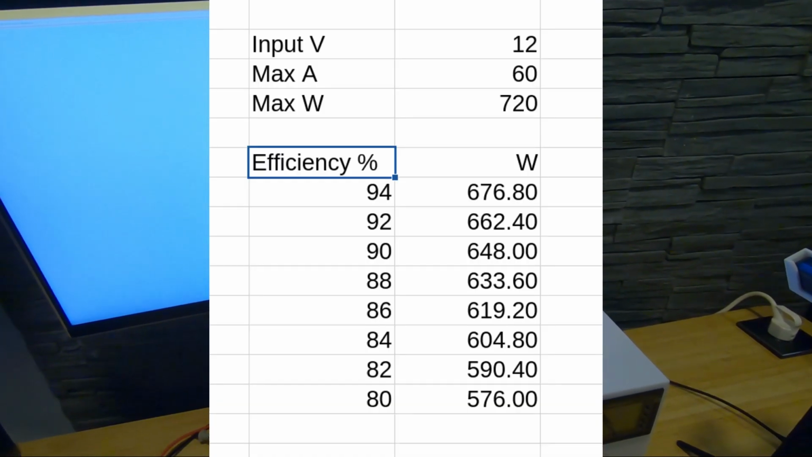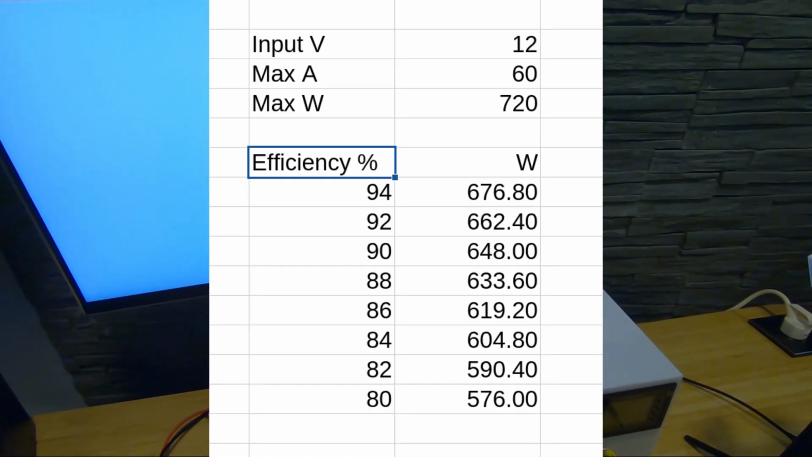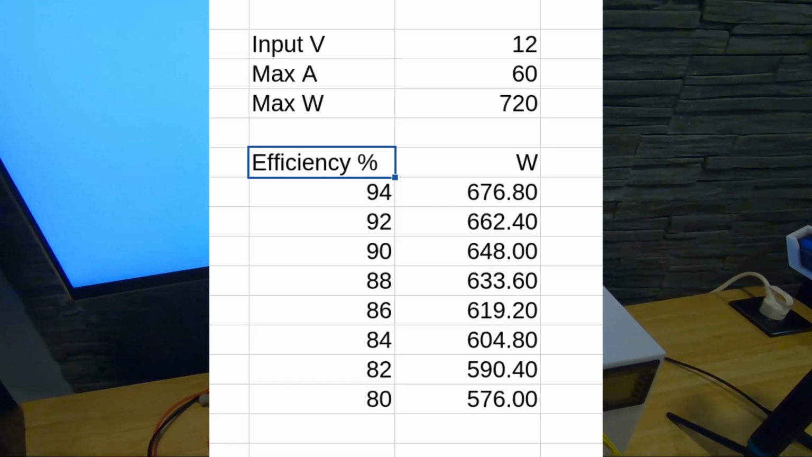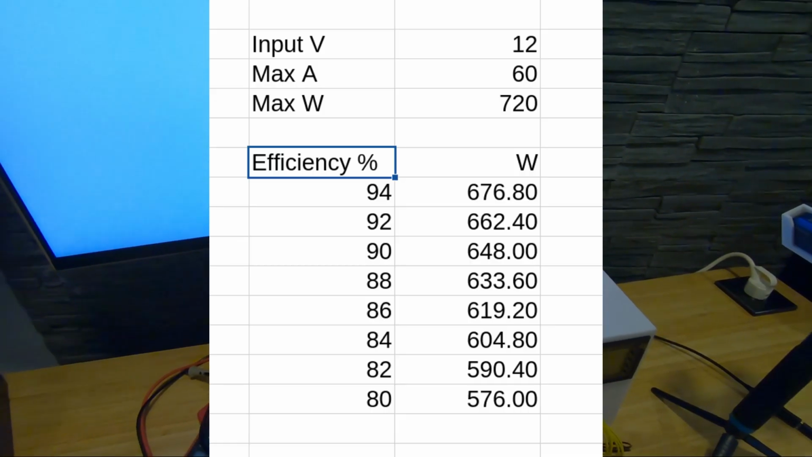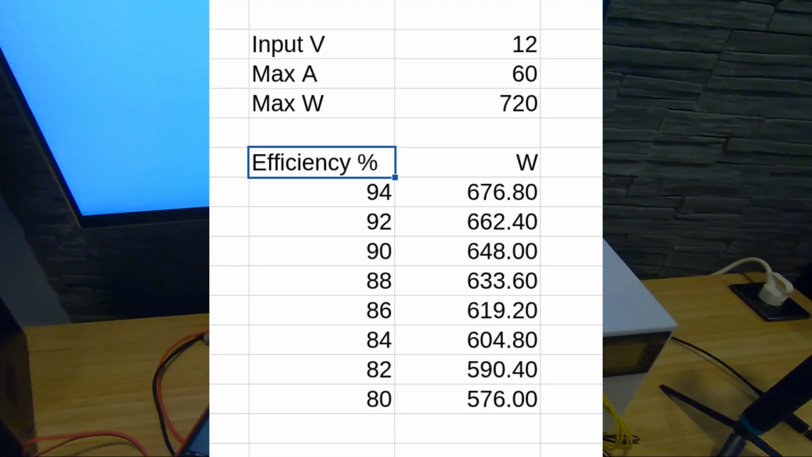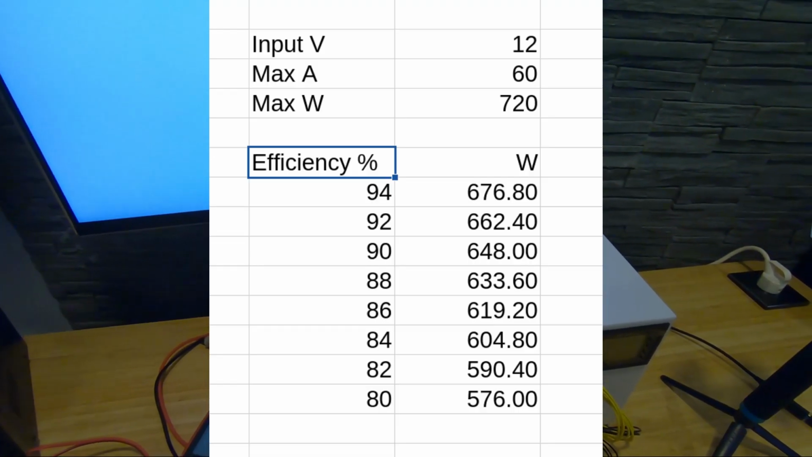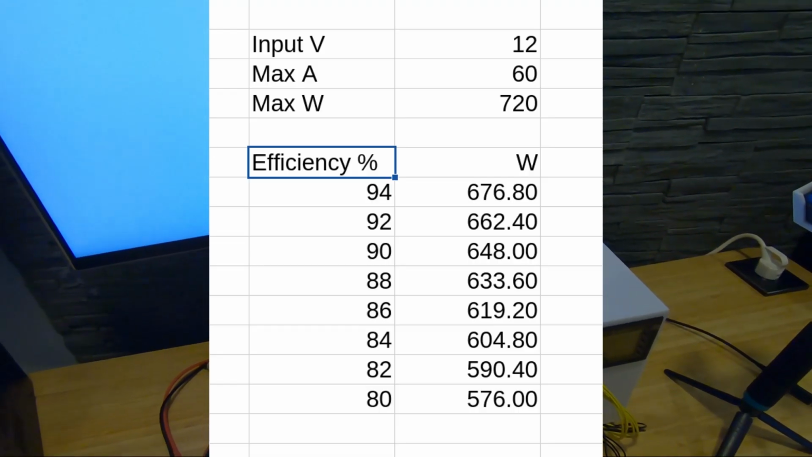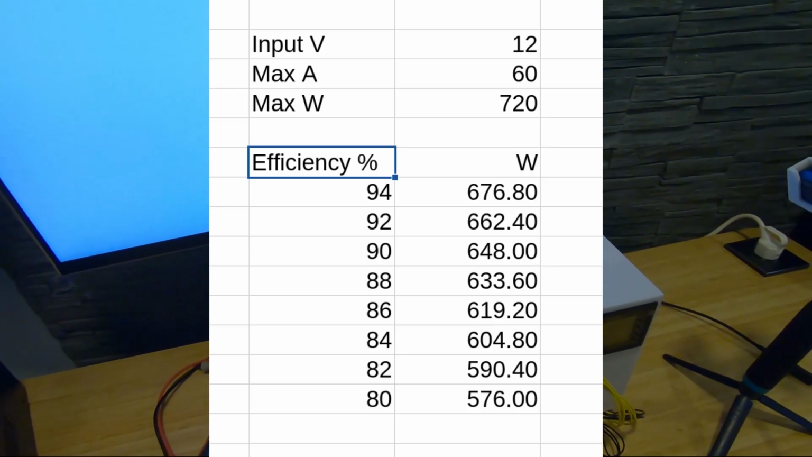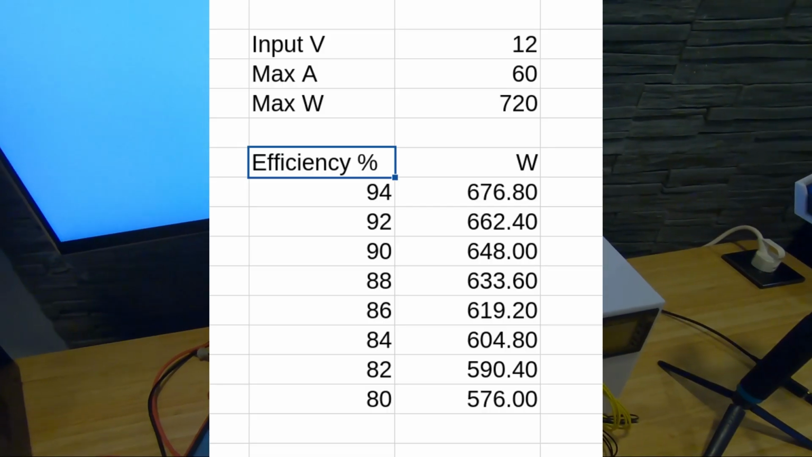If we have 12 volt input, 60 amp maximum, it means with 100% efficiency, the maximum would be 720 watts, which is much less than the rated. It will never be 100% efficiency, so we are not going to have the 720 watt maximum.